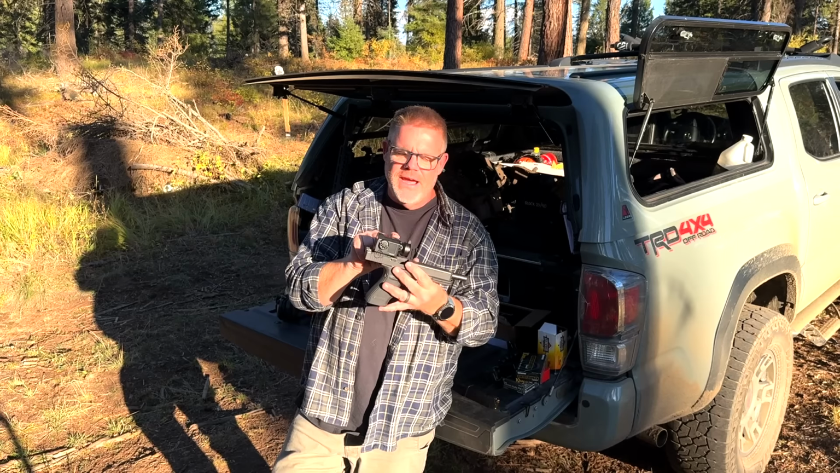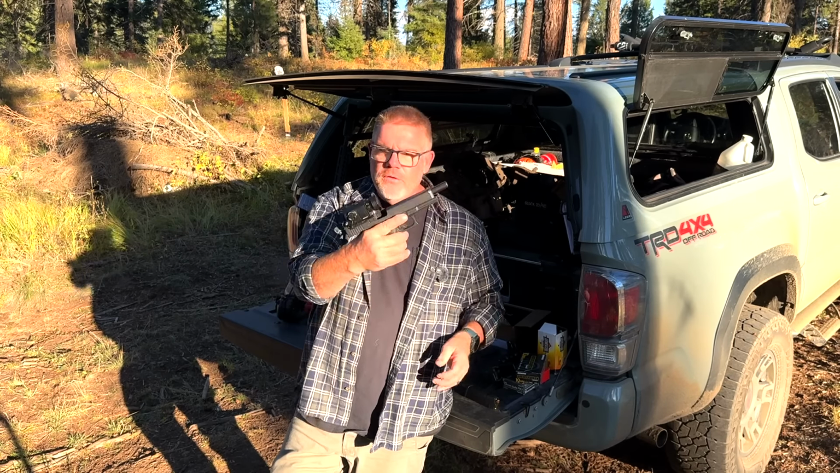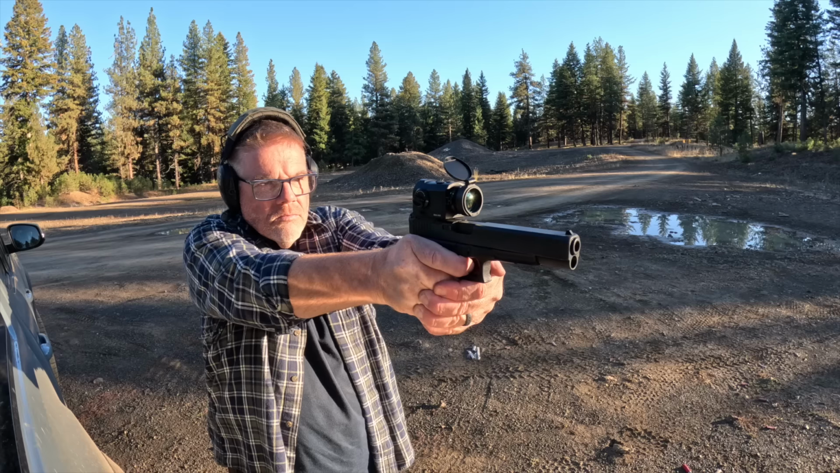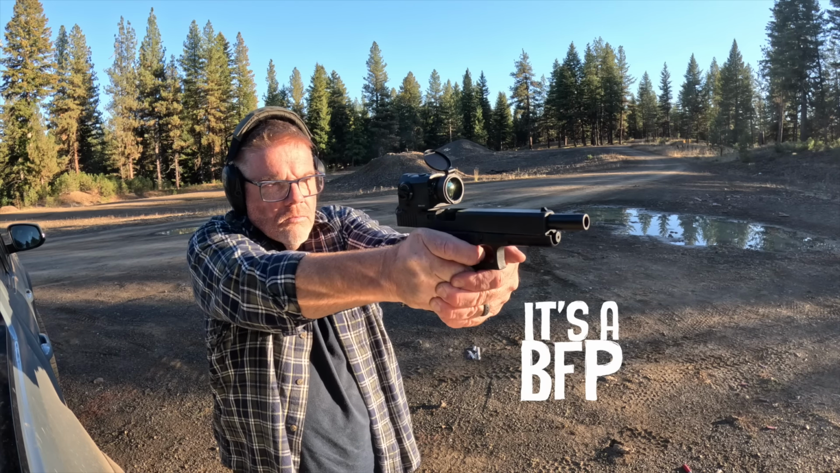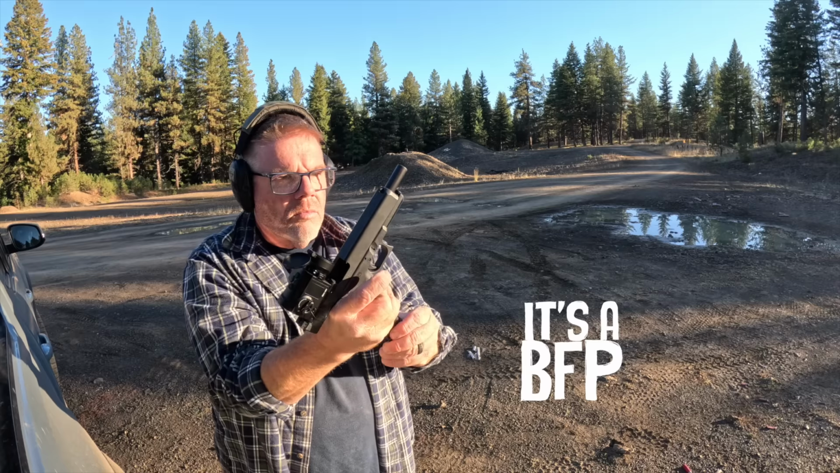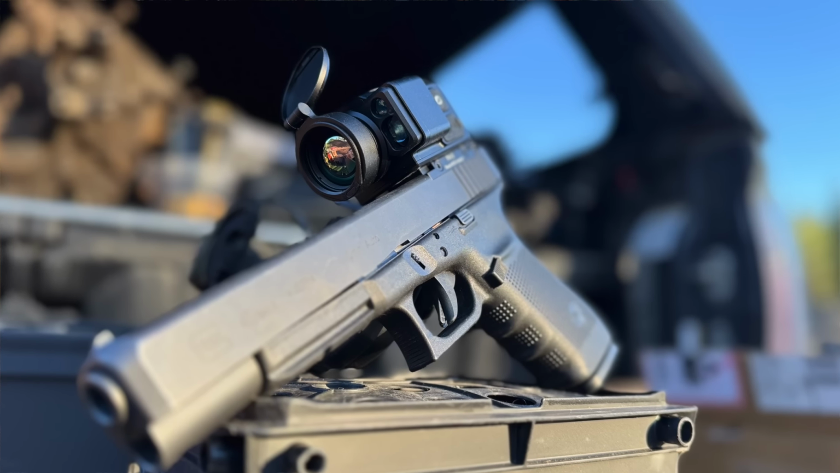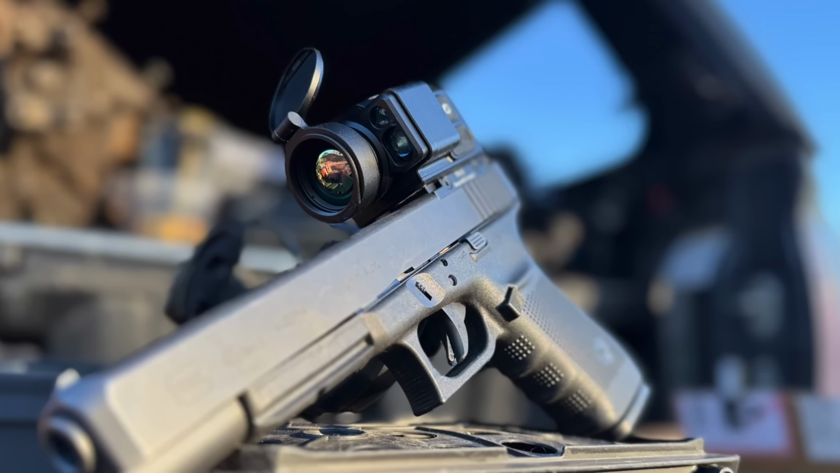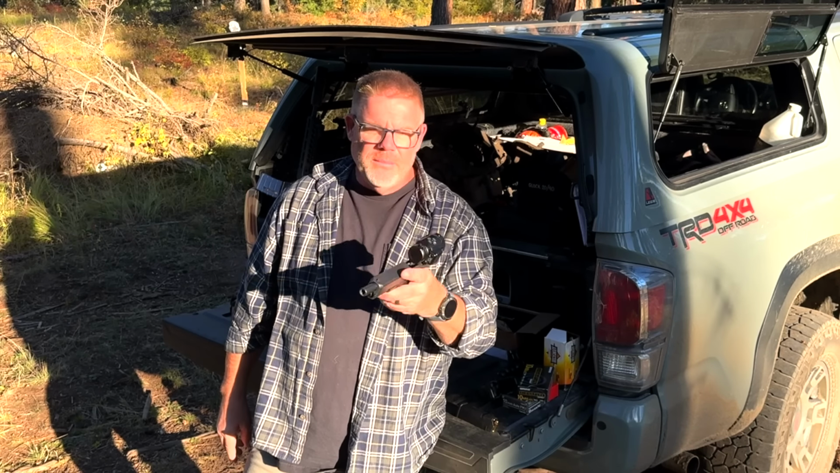This tiny little device right here is a full function thermal device that will fit on a pistol. And yes, I've got a Glock 40 out here with me. It's admittedly a big pistol. However, this OneLeaf Mini mounts right to the top of it, and I can use it almost like a red dot sight, except I've got thermal capabilities. Let's take a look at this thing up close, and I'm going to show you some of its features.